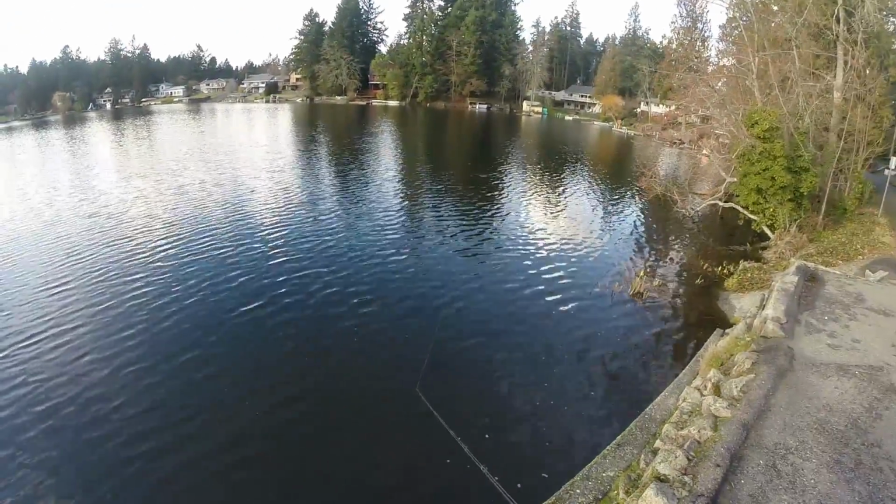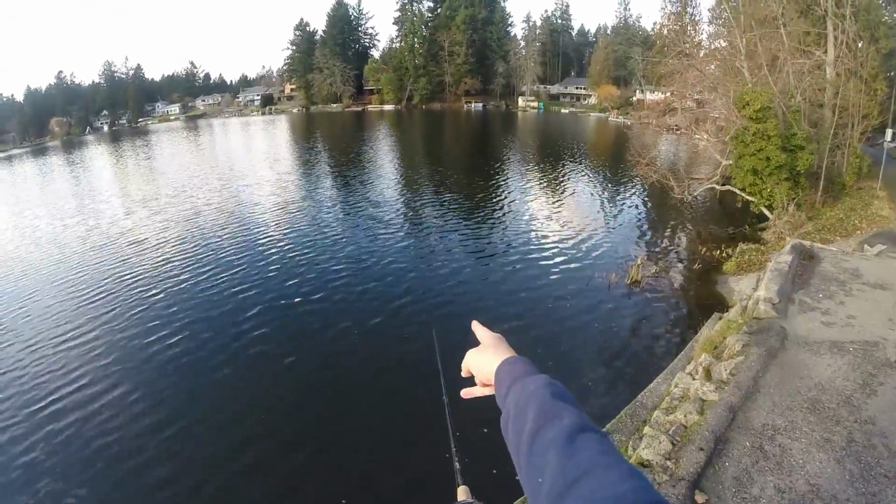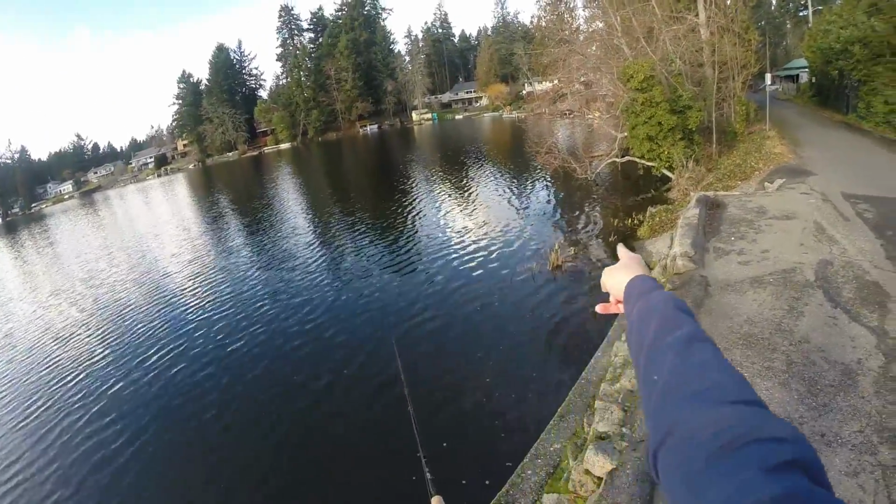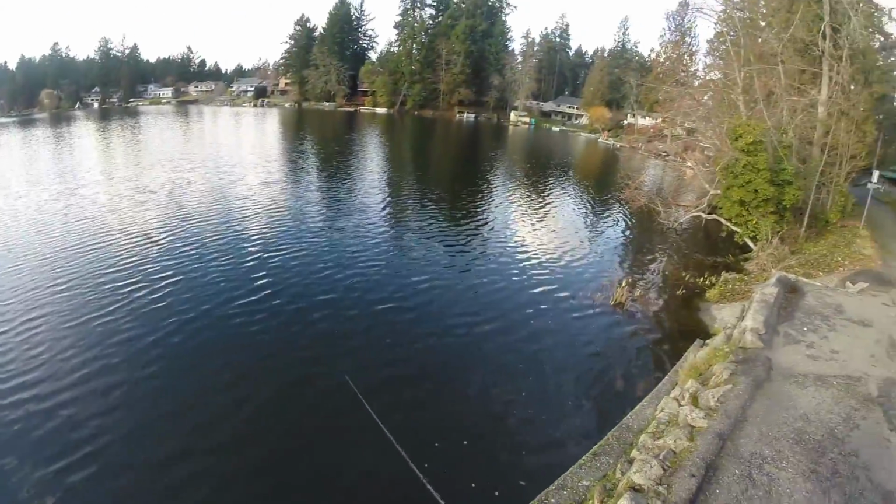But okay, so we've reeled it a bit more, and I don't know how well you can see the fish finder right now, but from where it is to where that log is, now it's past it, so it's not reading that log anymore.